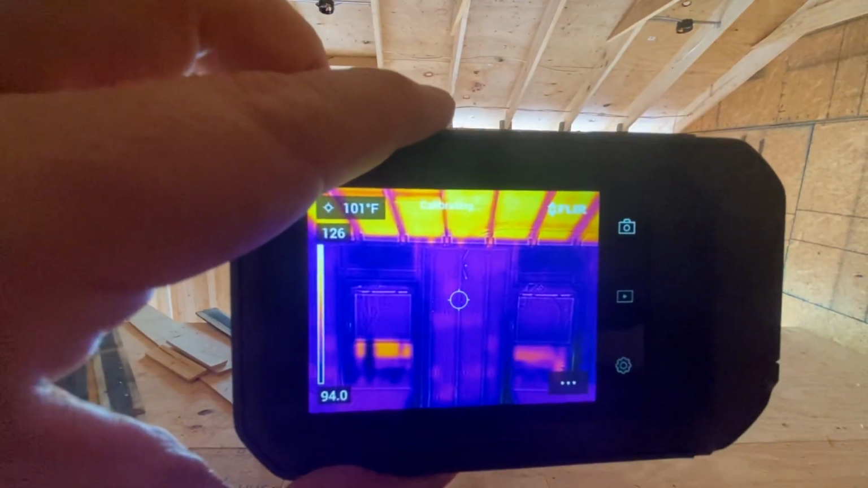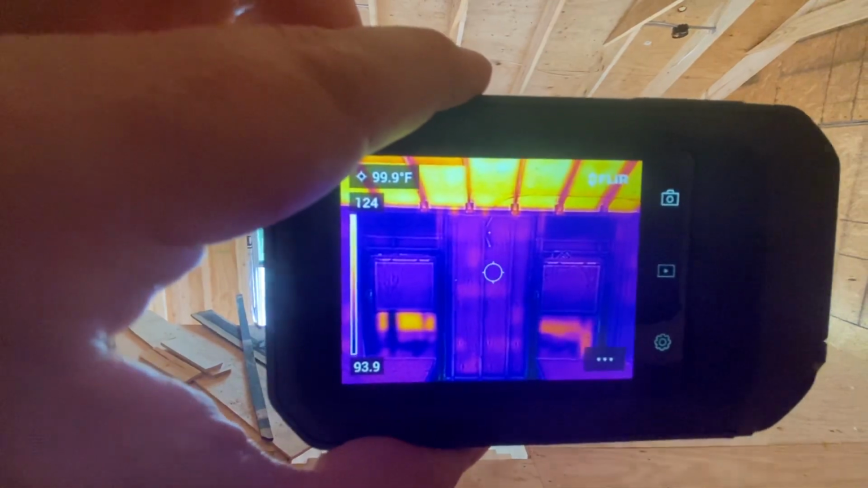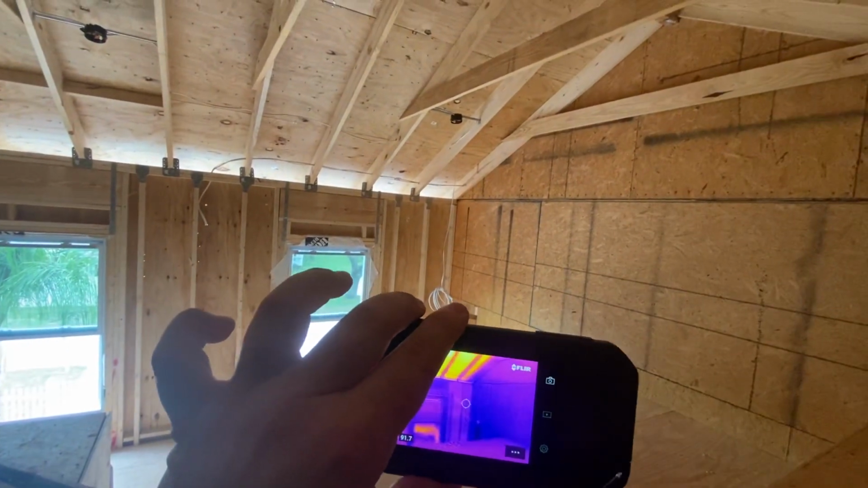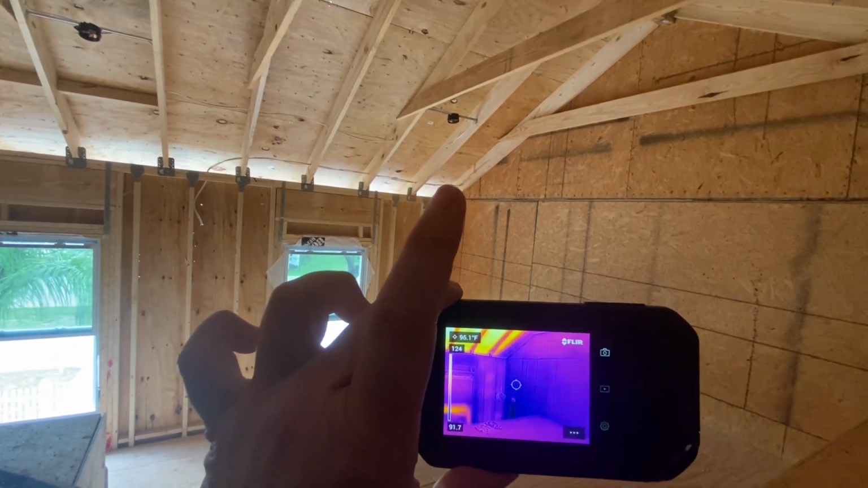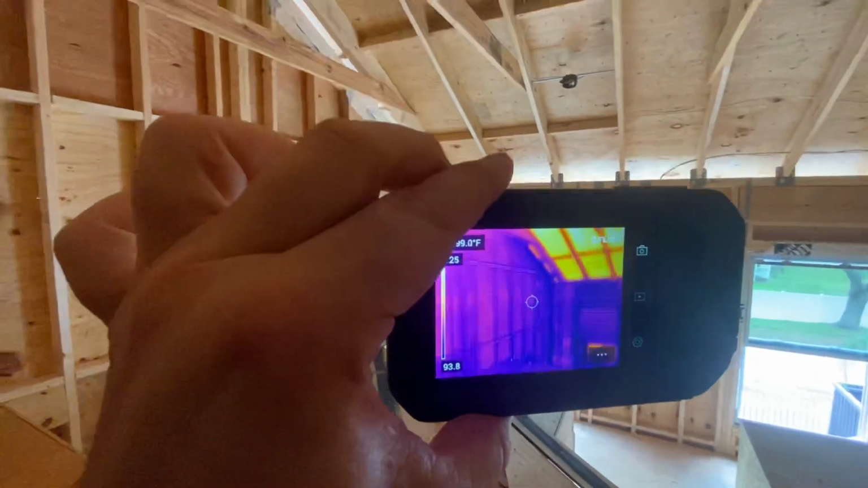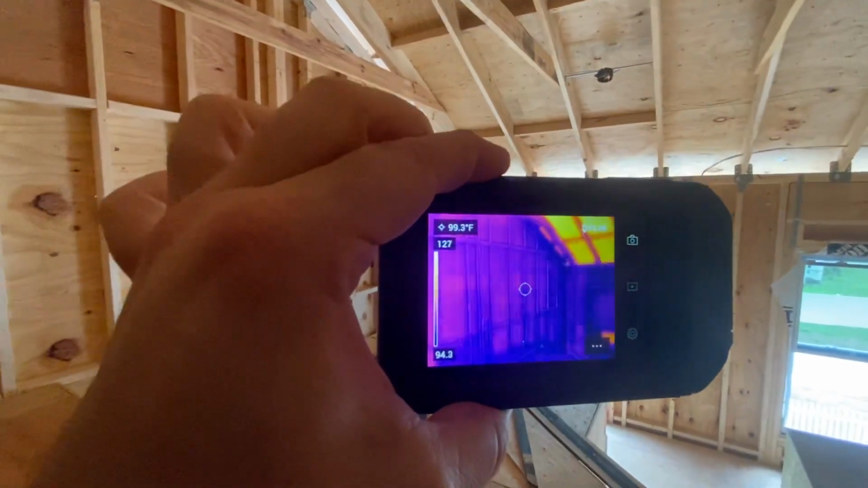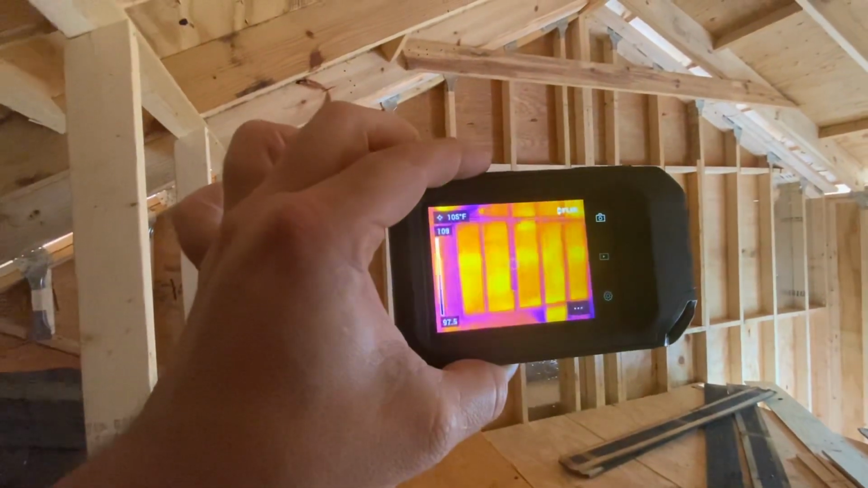So a lot of thermal transfer coming in from the roof over the walls. Now the walls are still 100 degrees, so we need to definitely insulate. But as we pan to the side here, you can see there's not much. It's still hot up here, there's no air conditioning on yet, but the majority of your heat gain is always in the roof. I mean, it's a no-brainer, but I just like to show this, show the camera on the channel. I got one of these too. As I insulate this room, I want to do some tests and give you guys some real-world test data so you can base it on how you insulate your spaces.